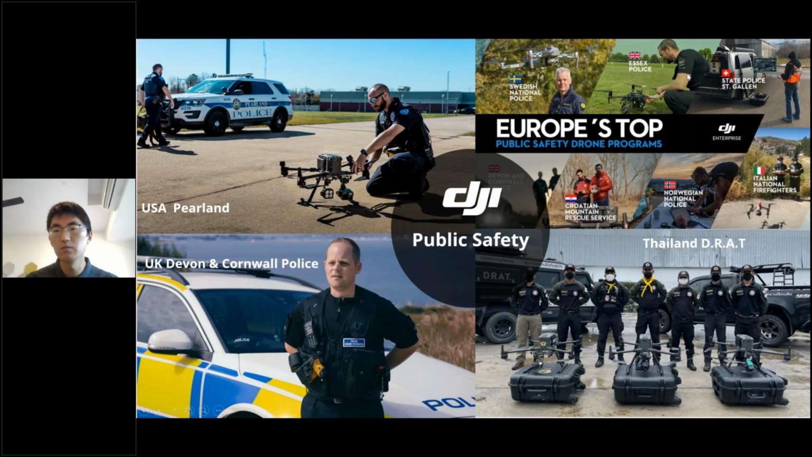And also in most of the European countries, if you look at the top right of the image, almost every country in Europe is using DJI drones for law enforcement. Starting from the Mavic to Enterprise Advanced, then to the M300, and then to the Dock now.